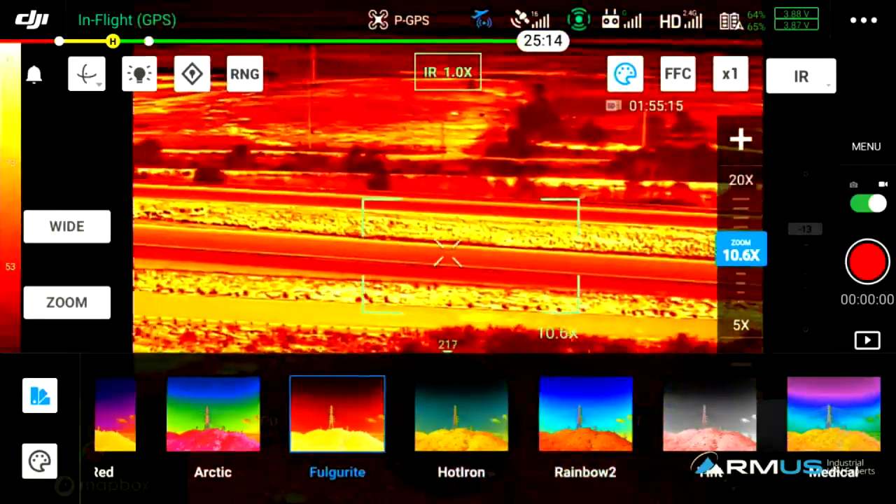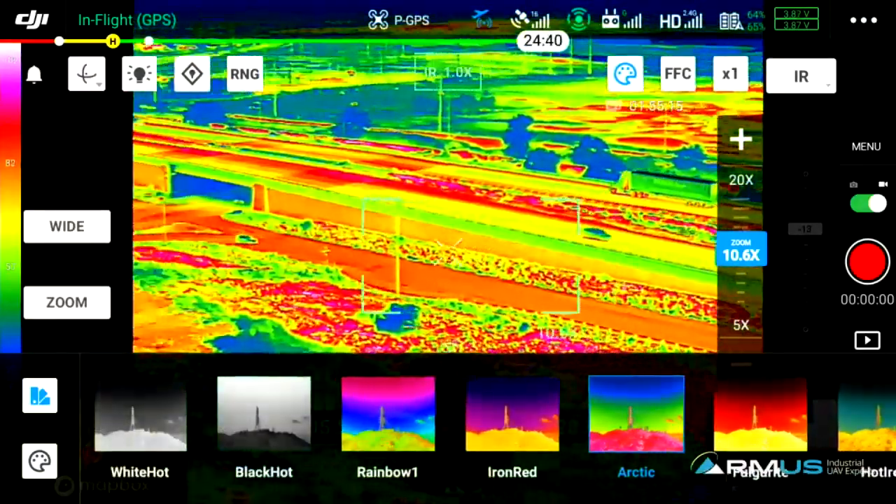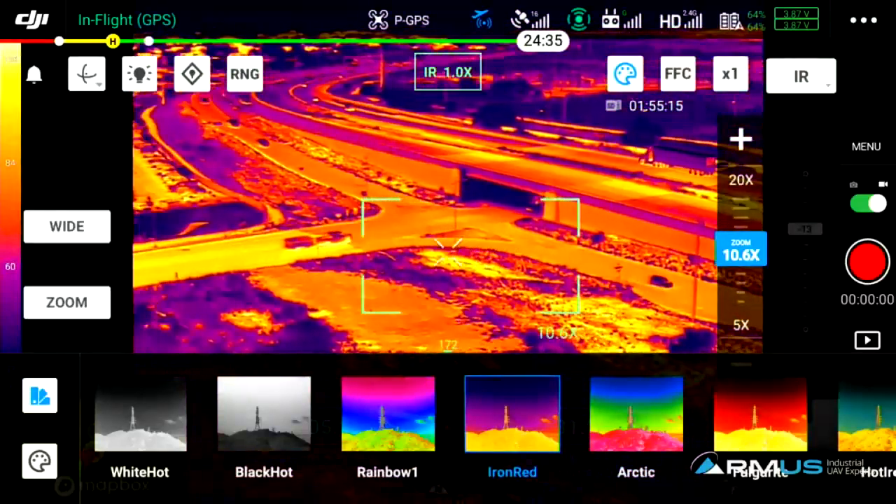And we can do a gimbal unlock so that you don't mess with my movement of that. That's another feature up on the top. That's one of the more common color palettes that people have seen or used, and how they look in this view.